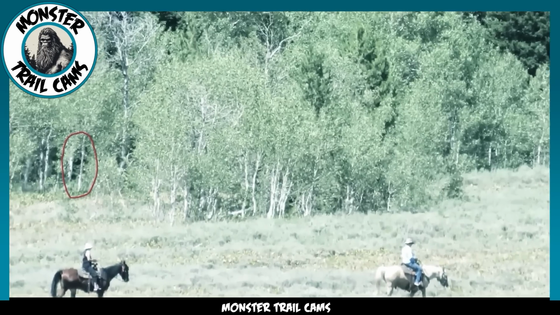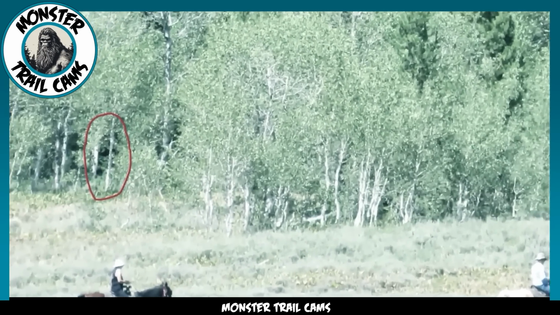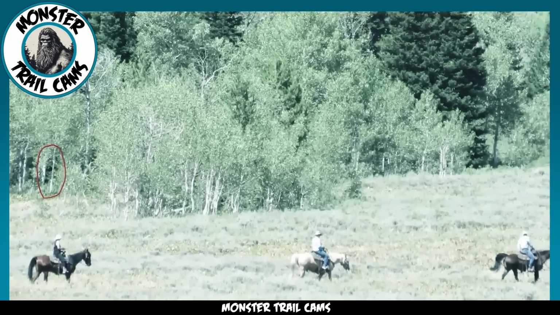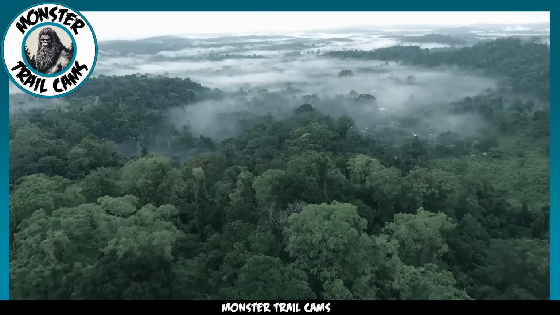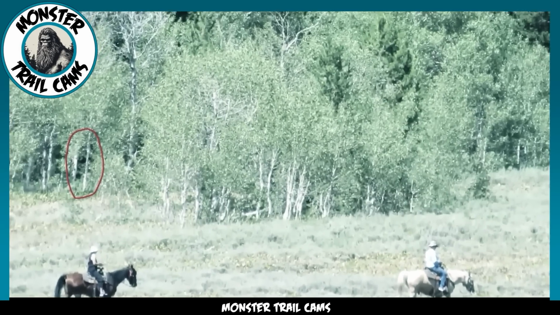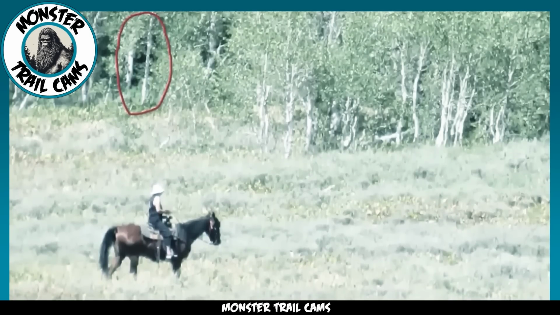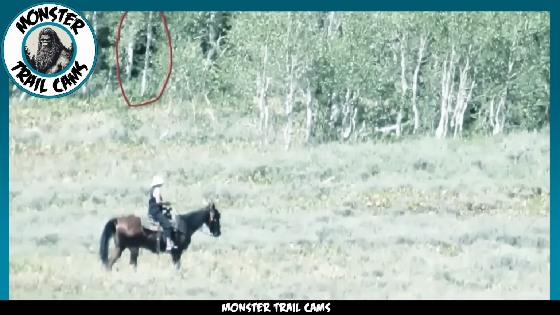Could a Bigfoot really exist undetected in the vast and unspoiled wilderness of Montana? The evidence, tantalizingly suggestive, leaves the question hanging in the air. It's certainly plausible that if such a creature was to make a home in the wilderness, Montana, with its expansive, quiet forests and scarce population, could be the ideal sanctuary.